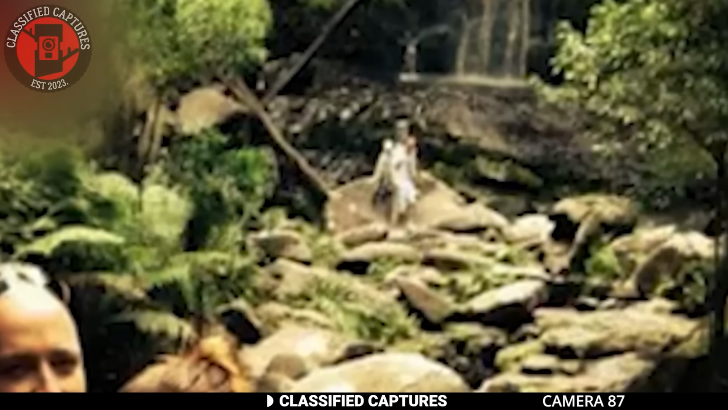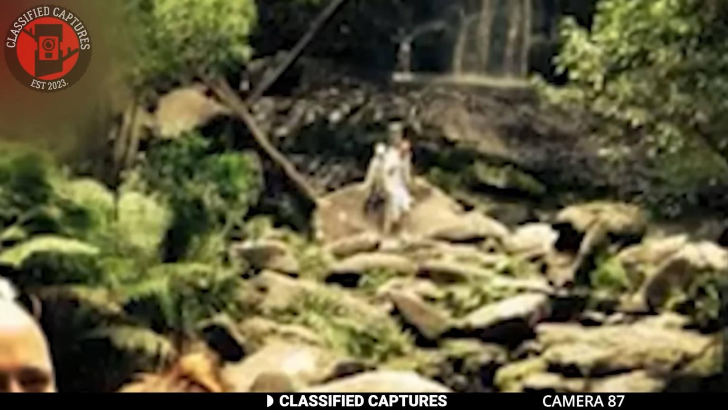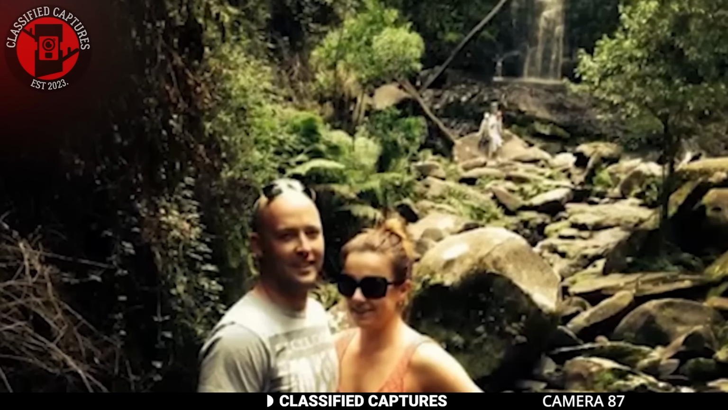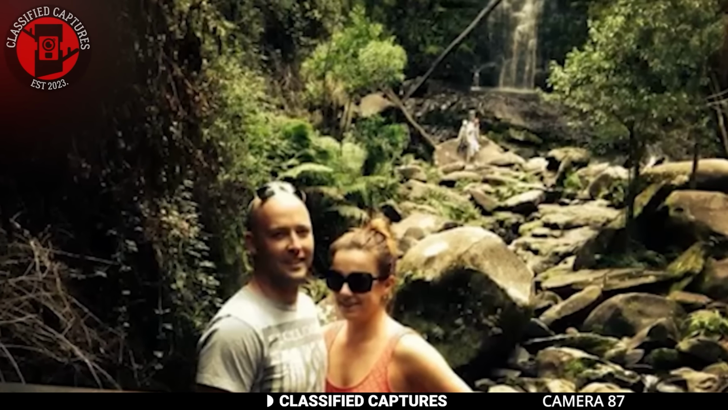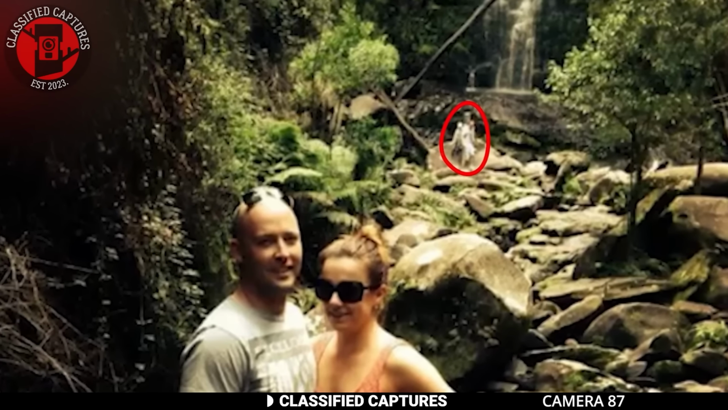The pale appearance and the eerie, almost ethereal quality of the figure led some to believe that it wasn't a living person at all, but rather something from beyond our realm. Others suggested it could be a trick of the light or perhaps an optical illusion caused by the natural surroundings. But no matter the explanation, the image has left many people feeling uneasy.